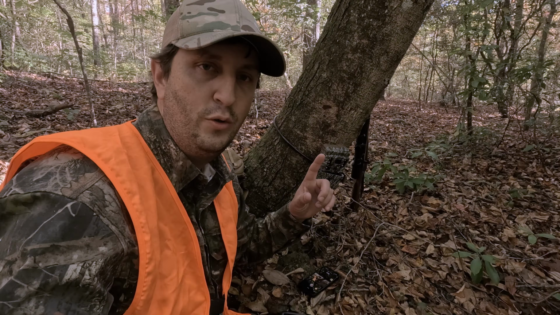So this camera had a ton of footage on it. Everything from big black bears, just a couple of big mature bucks on there. Had some big pigs on there, several big pigs. Even the first 30, 40, 50 shots had some good pigs on it. Bears, big bucks. Got the last camera checked. Moved across the creek there. I'm heading back out to the truck.